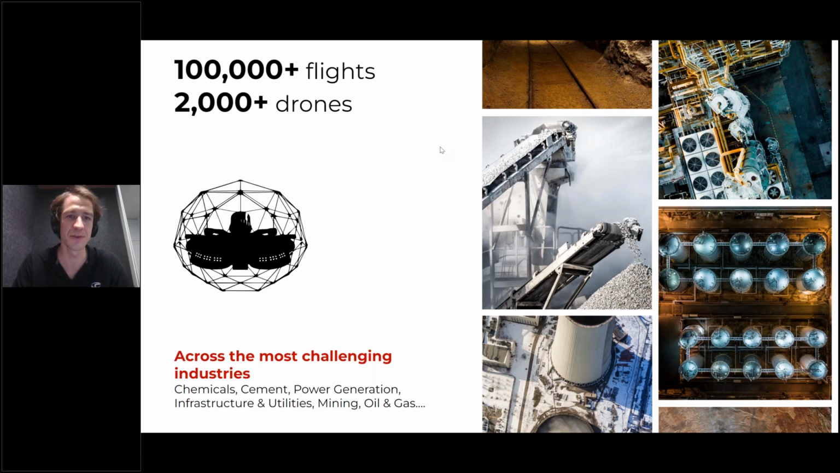More than 2,000 drones made here in Switzerland and shipped across the globe, which have reached probably more than 100,000 flights across the most challenging industries, from chemical to cement, power generation industries, infrastructure and utilities, in particular sewer inspections, etc., in mining, in oil and gas, and so on. There's a wide range of use cases for our products.